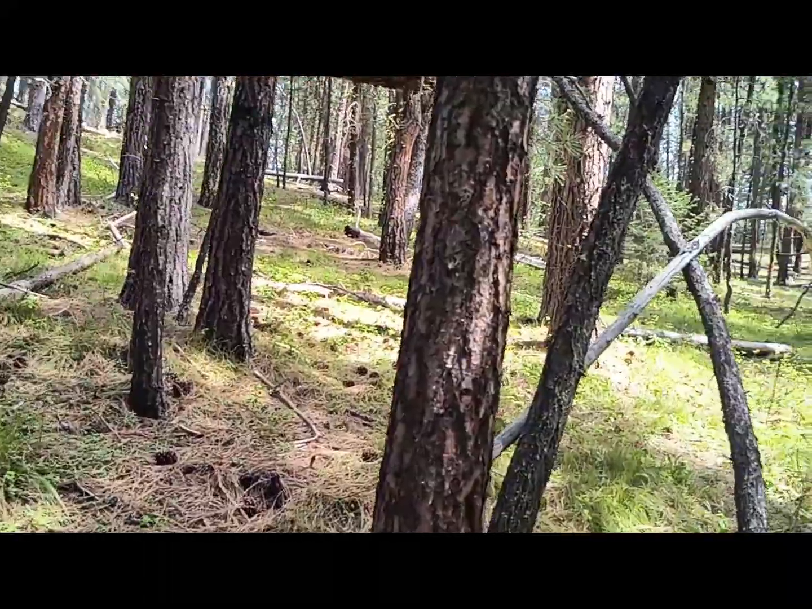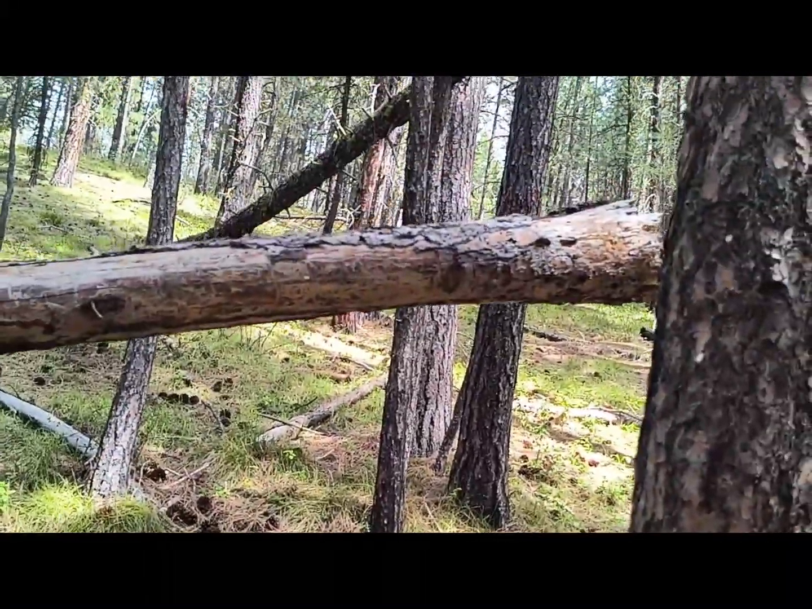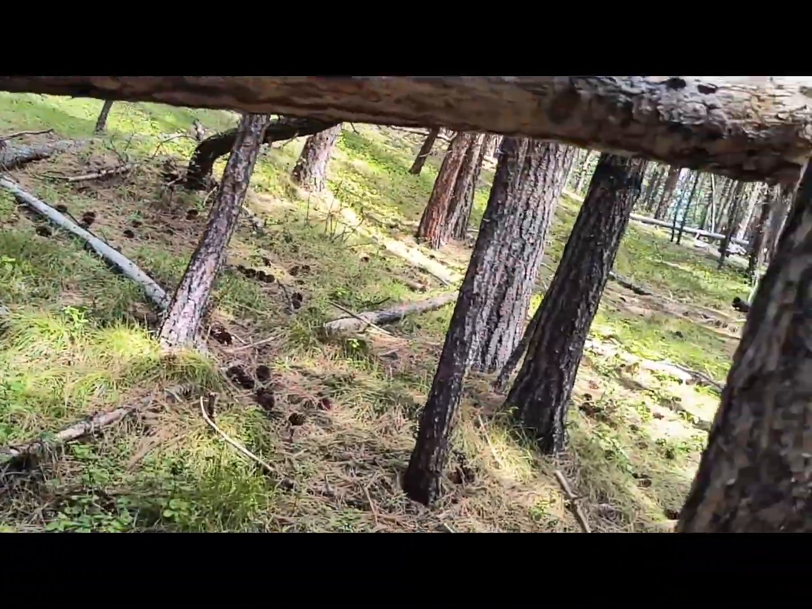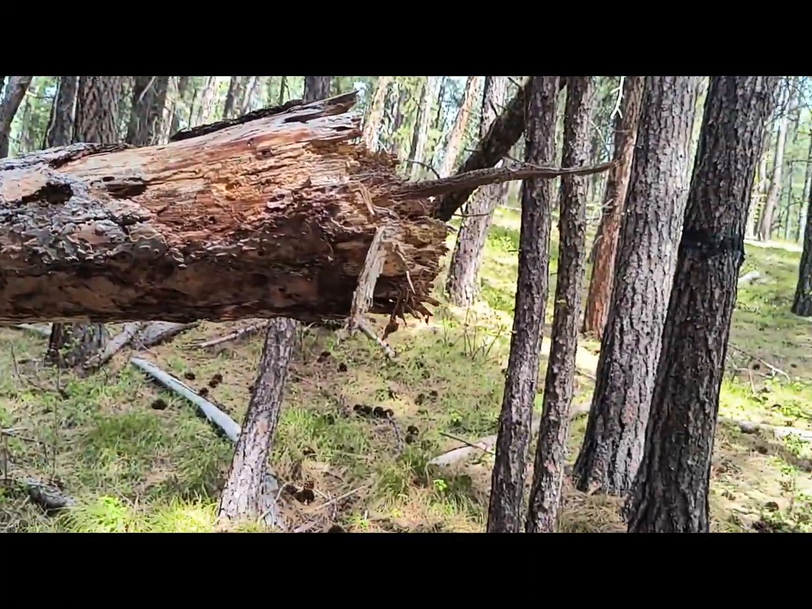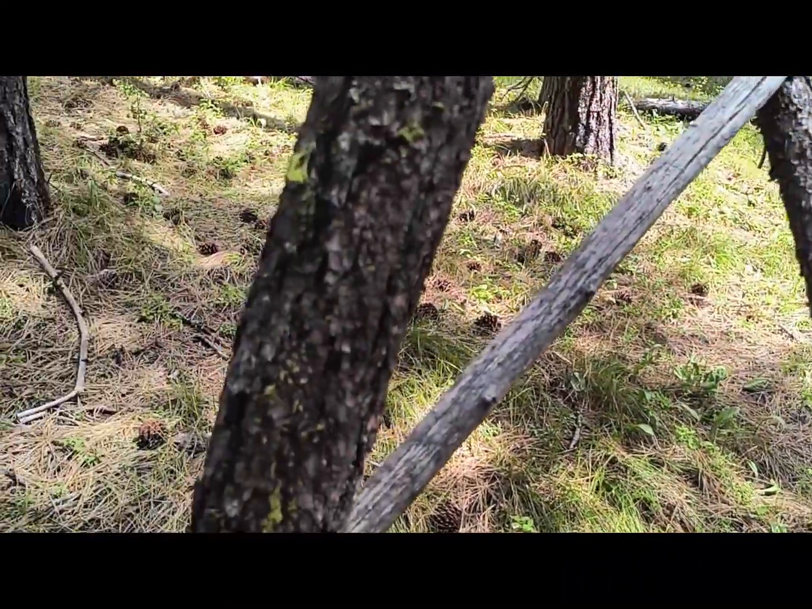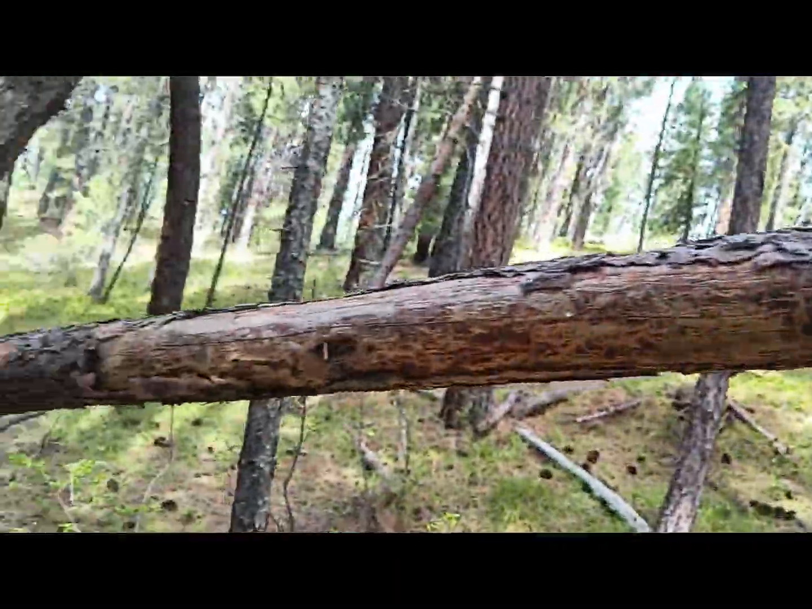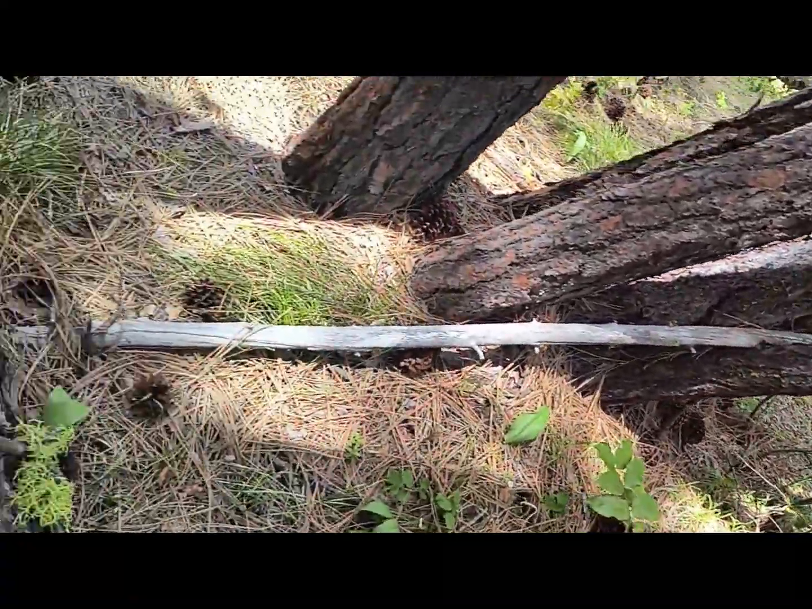What we're looking at is how this tree right here, you can see that if I show you, there's no stump in the area, but yet it's laying down here intertwined with this.